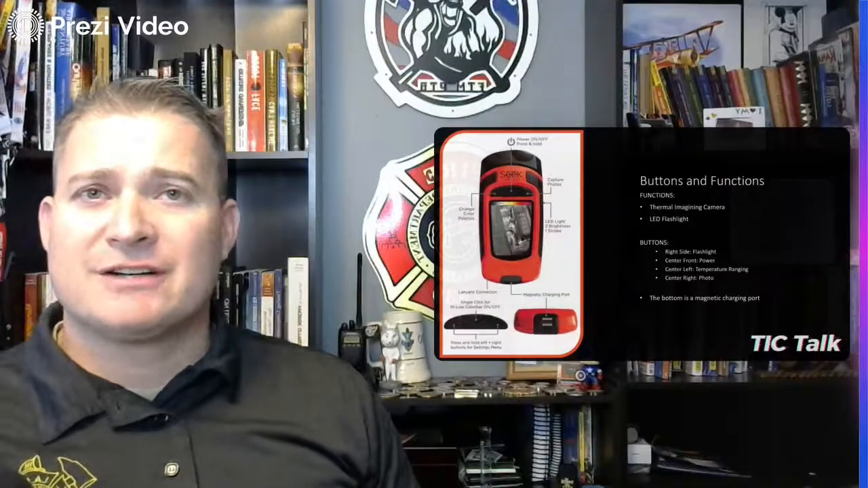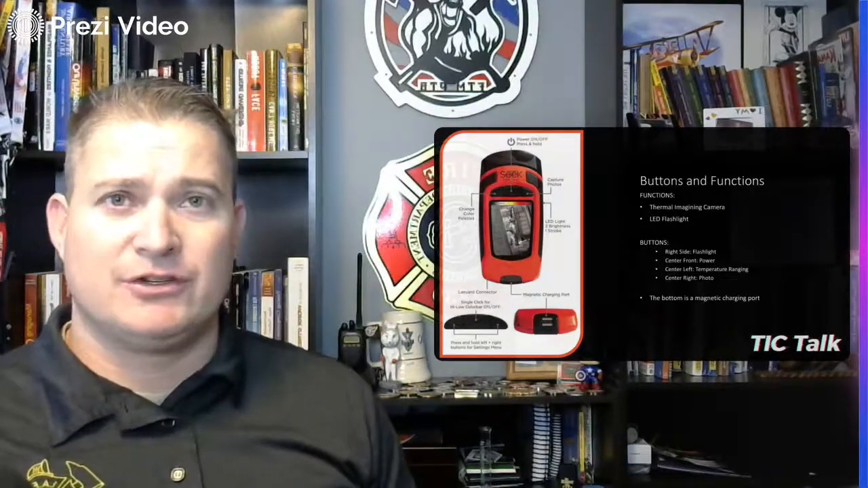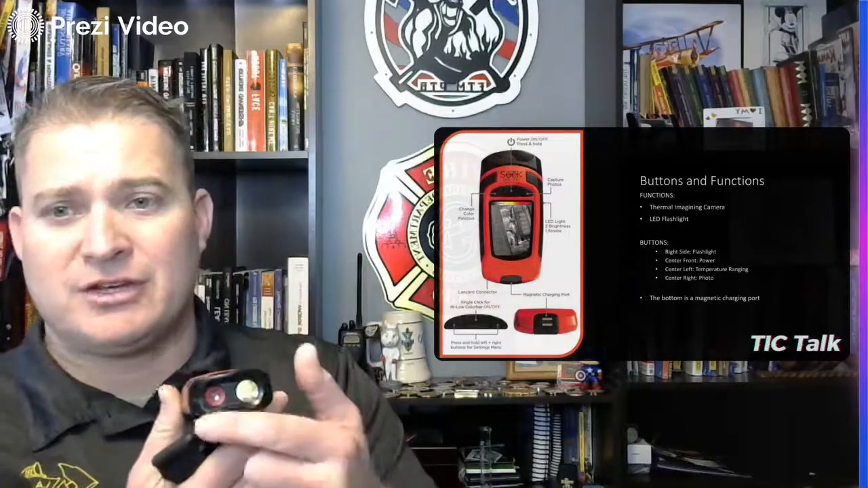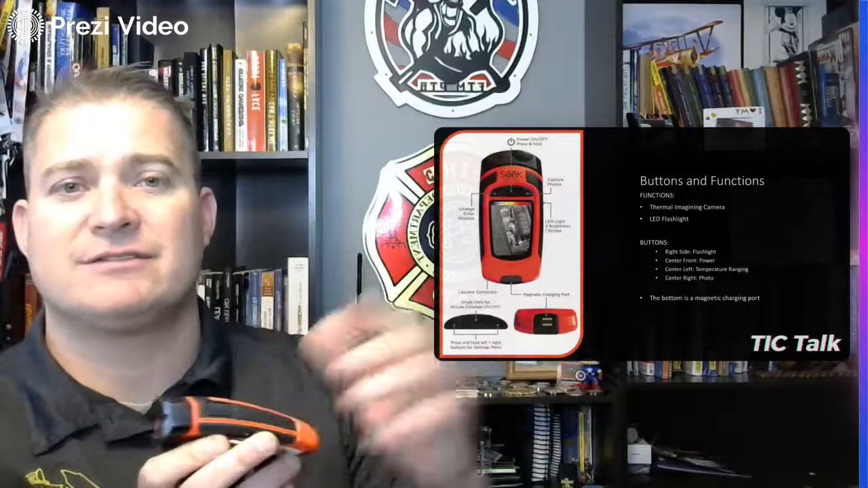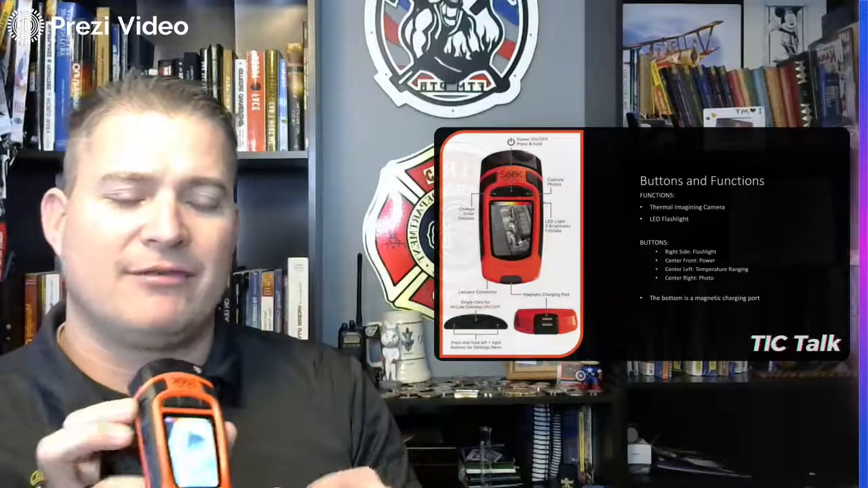The buttons and functions, there's not a whole lot on this camera that there is to do. Obviously, it has a thermal imaging camera, and then it also has a high-powered flashlight. You access the high-powered flashlight by the button right over here on the side. You can see that in the PowerPoint slide. On the front of it, which is down in the bottom left of the slide, are these 3 center buttons.